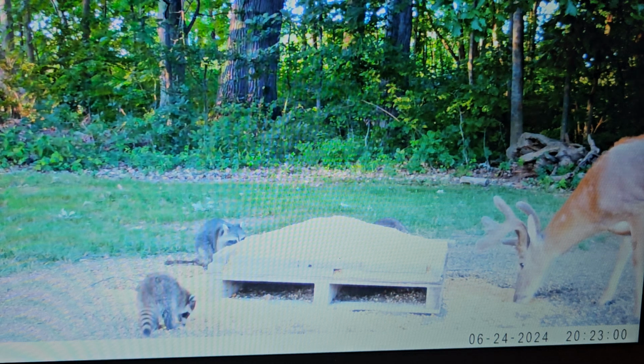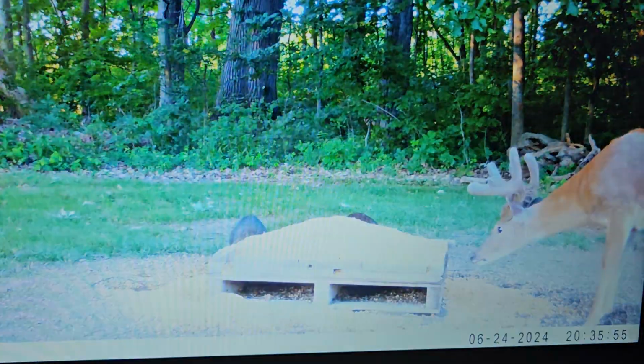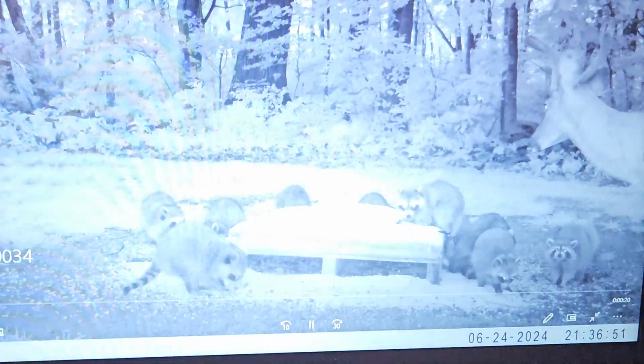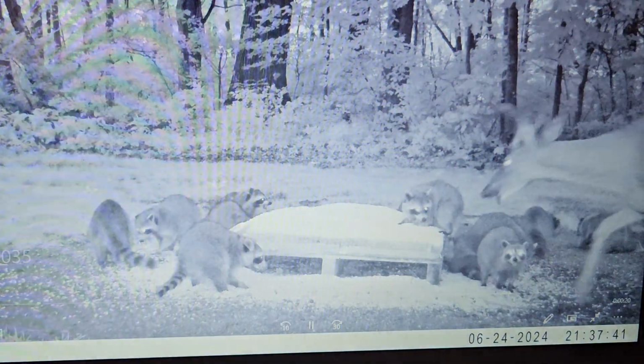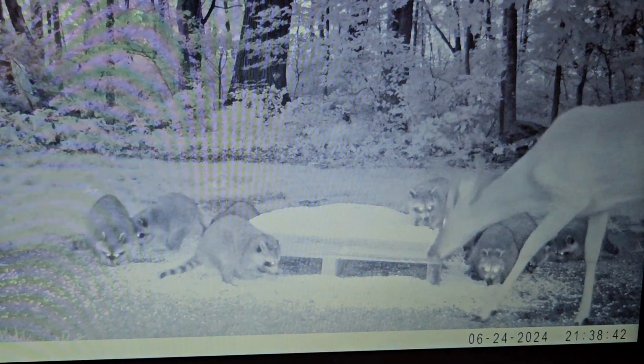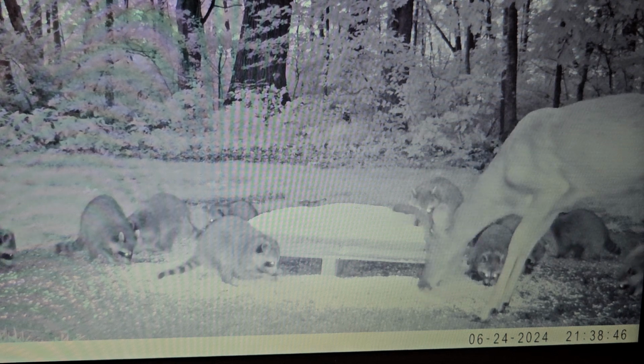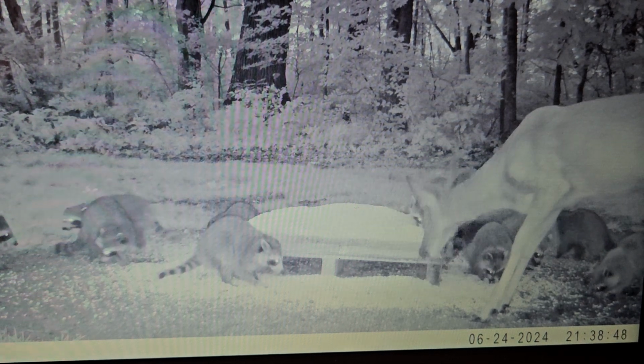All right, I'll fast forward it for another day. He comes steady. I like to see a full picture of him. I've got a coon problem, as you can see. Look how many coons there is. 1, 2, 3, 4, 5, 6, 7, 8, 9, 10, 11, 12. That's too many.